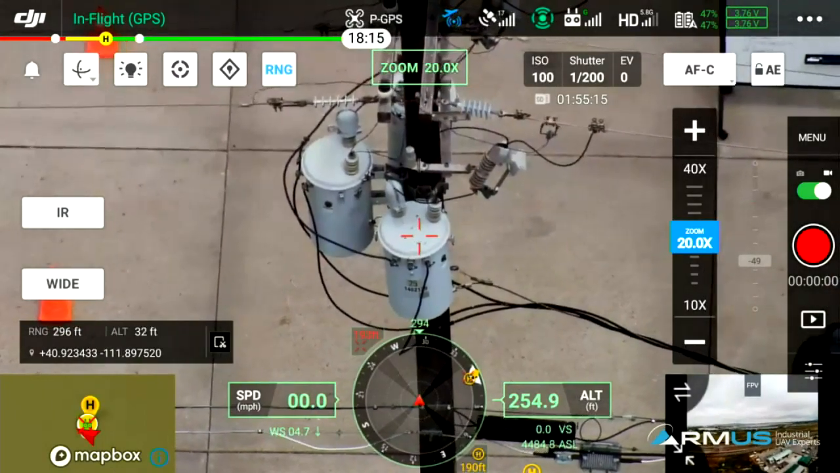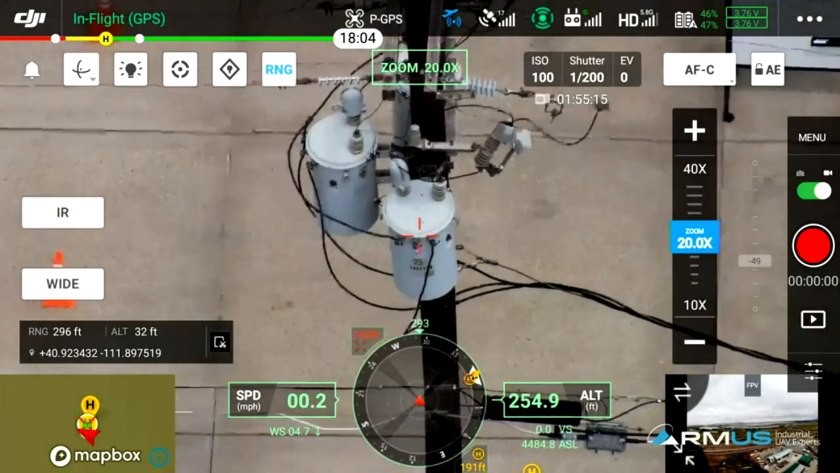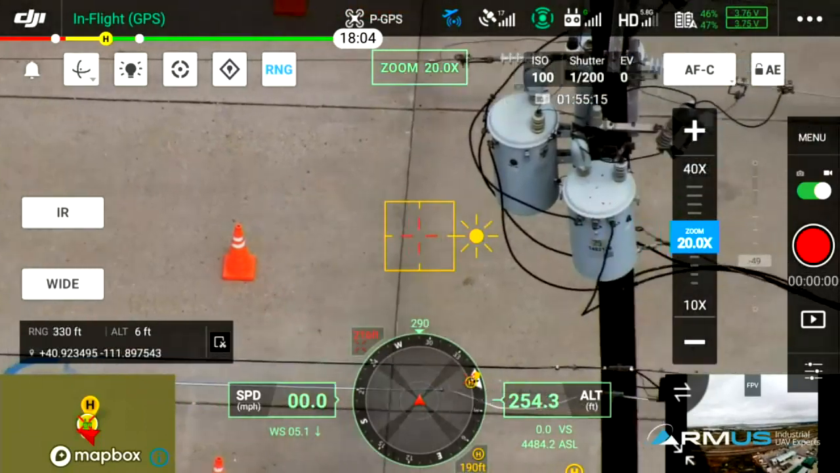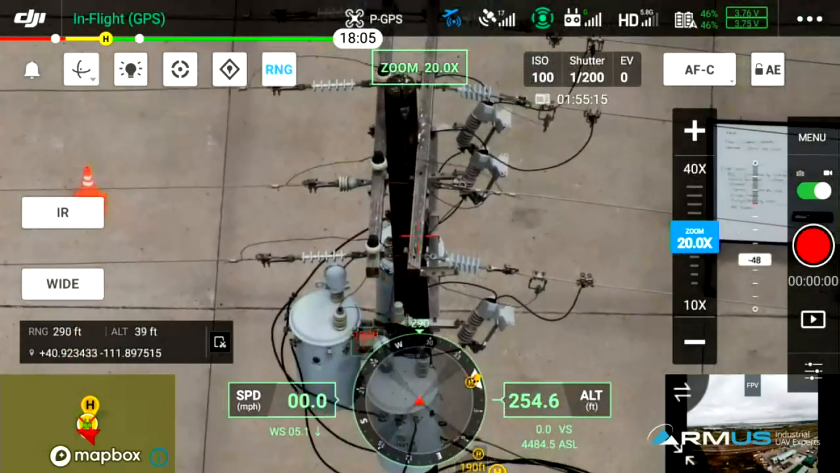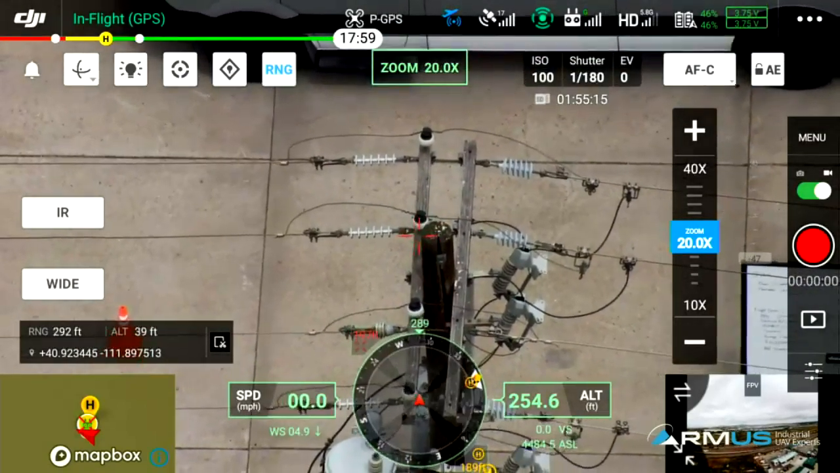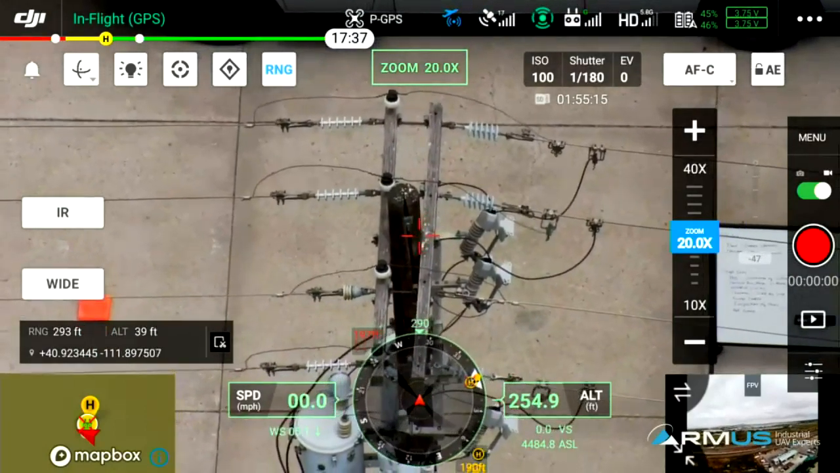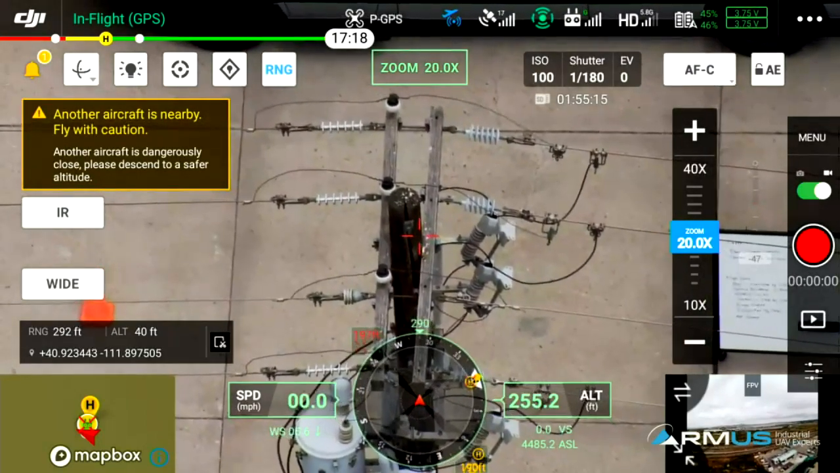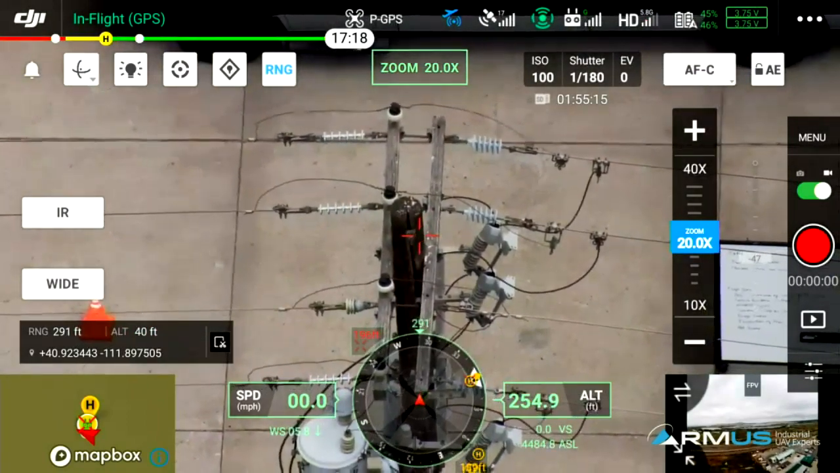People want to see the range, the laser. Oh, it's on right now. Rangefinder is on. Okay, so anytime that we move anywhere away from that, you can see altitude changes and stuff like that. It's actually pretty close. I don't know if the top of this pole is exactly 40 feet, but I bet it's pretty close. 39, 40 feet. Yeah. And remember, the drone is at a height of 255 feet. So, all around impressive as far as how this works.